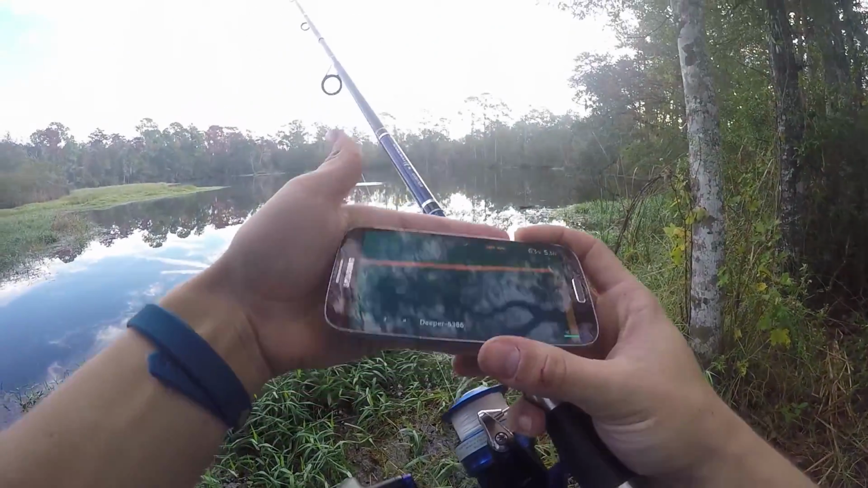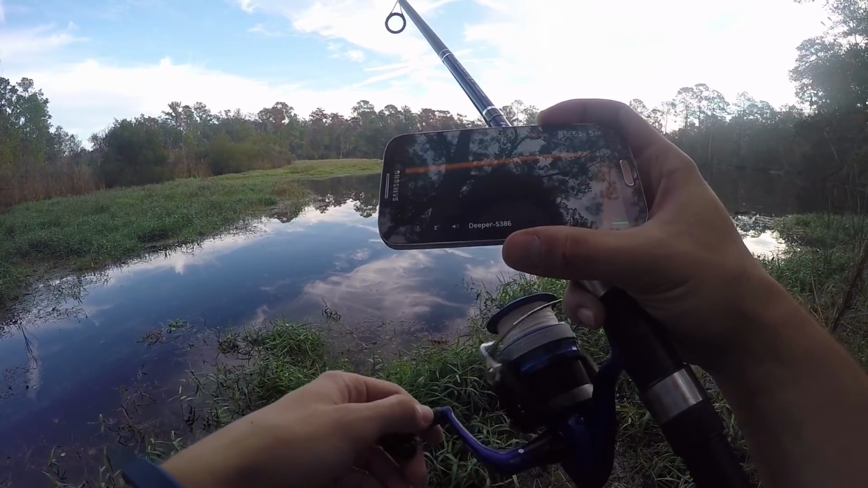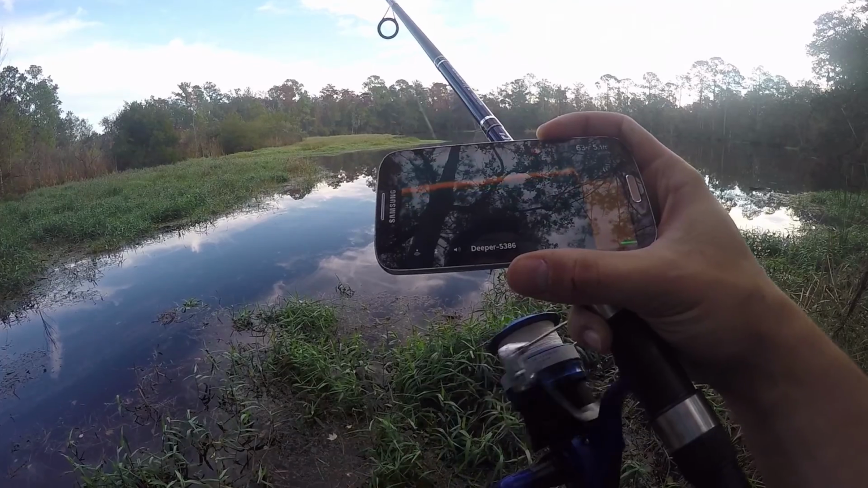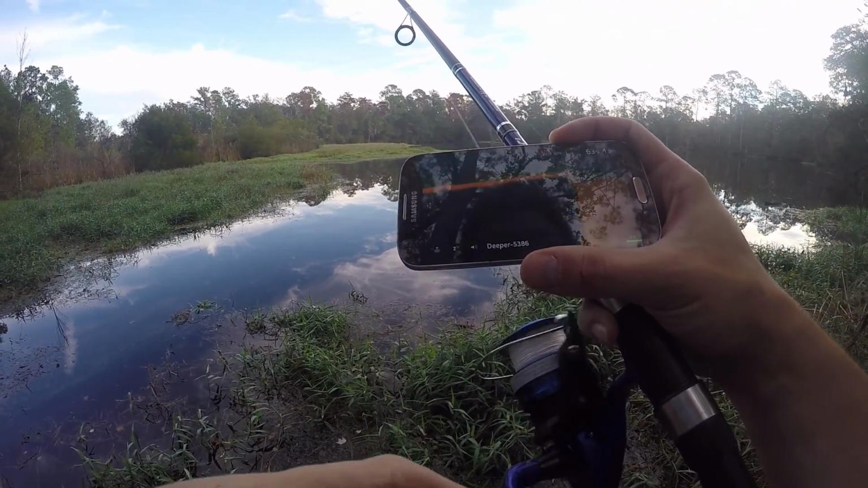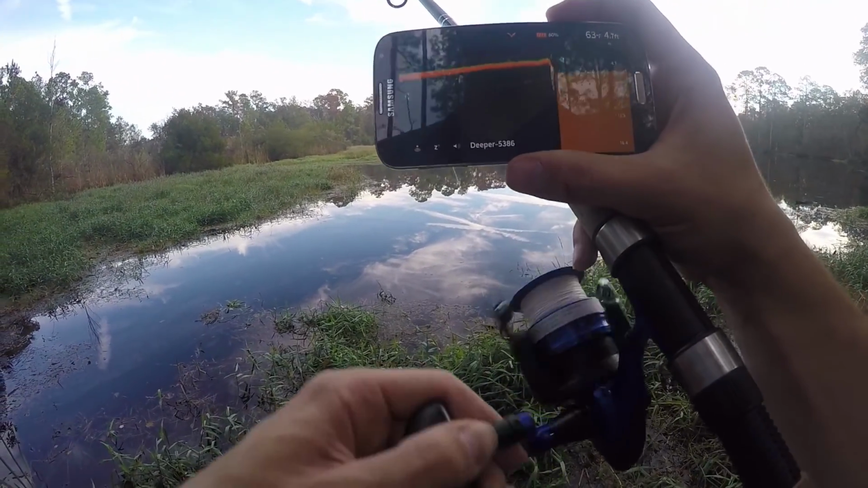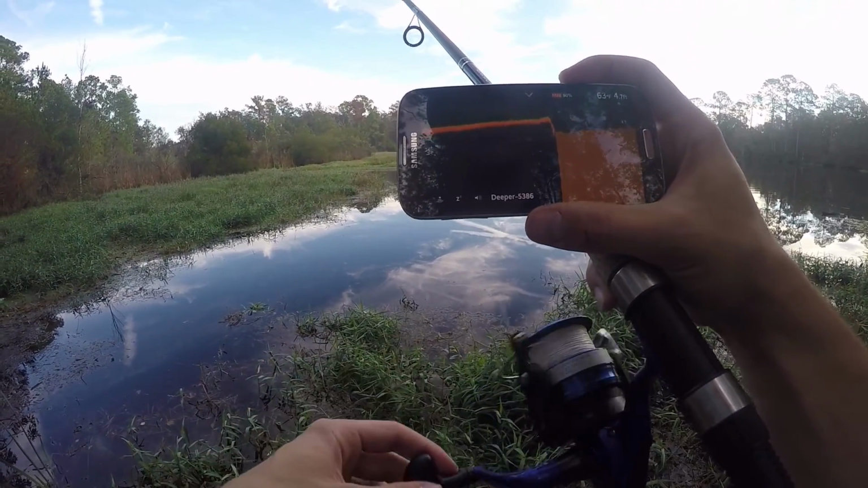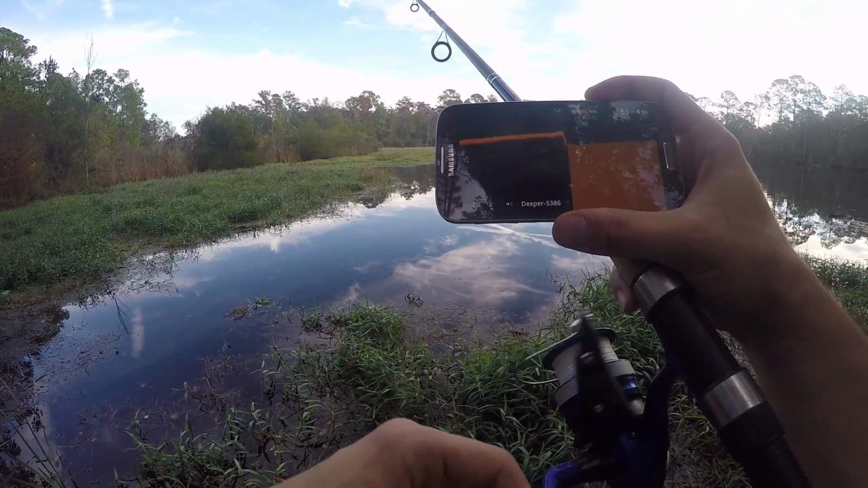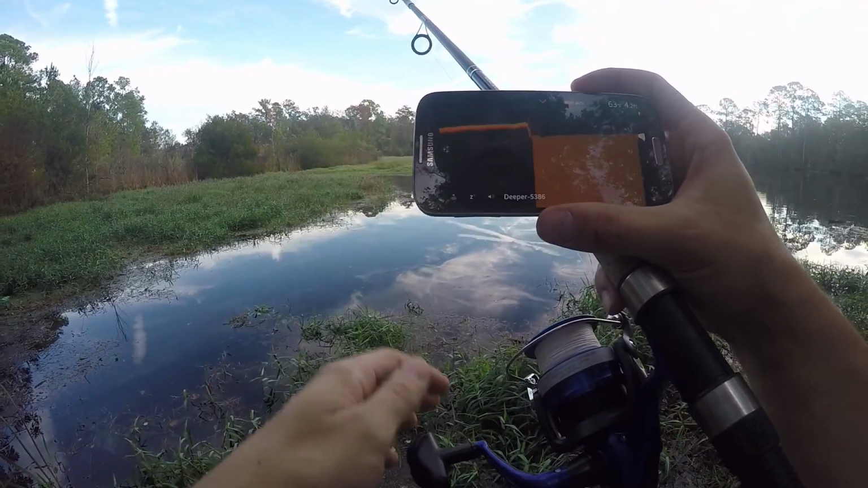All right, so this is the basic map. This actually improves the battery life. It's gonna make it last longer. So it's just gonna show me very simple stuff. All the basic mode is going to show you is the bottom and fish. That's it. Not gonna show me any vegetation. It's not going to show me anything like that. Just simple to the forward. Change it back to detailed for you.